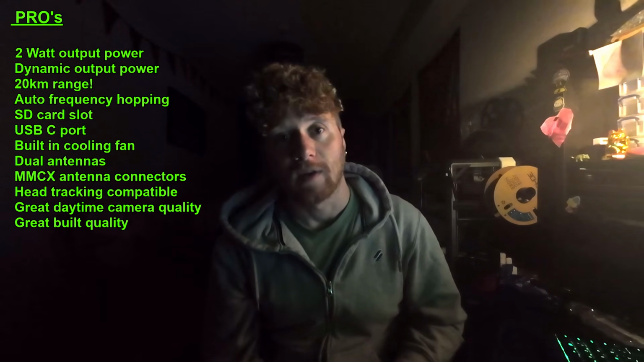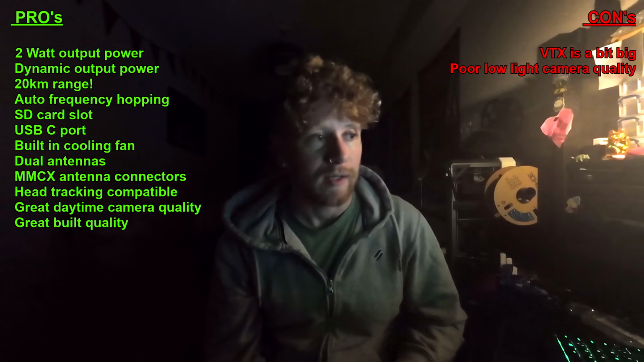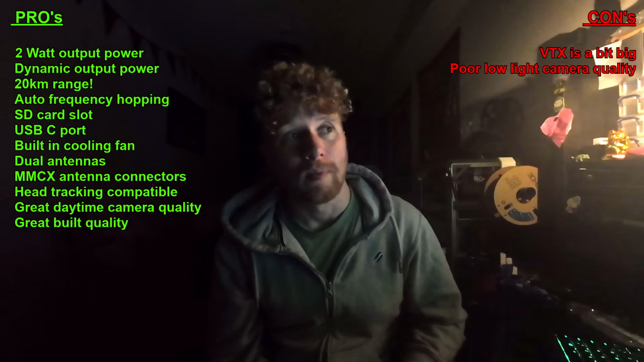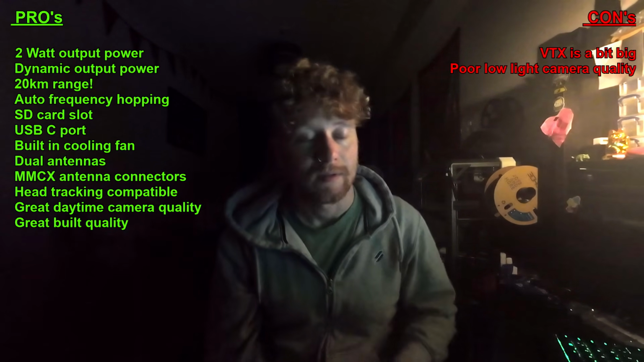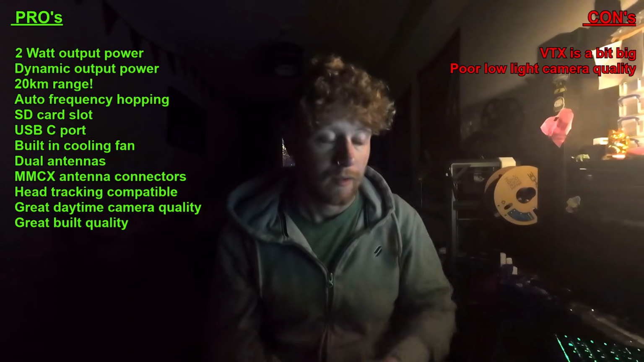My only negatives would be that the VTX is a little bit on the big side, and at the moment the night vision isn't really working that well. But how many people are going to be using the night vision? Probably not that many. And maybe if I'm right, it can be fixed with a firmware update. So that's my conclusion. GT2, very cool bit of kit. Pretty much I've only got good things to say about it.